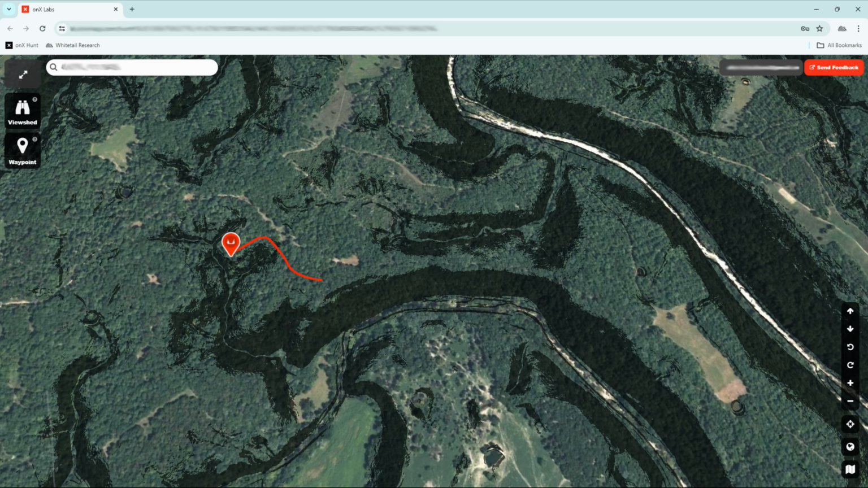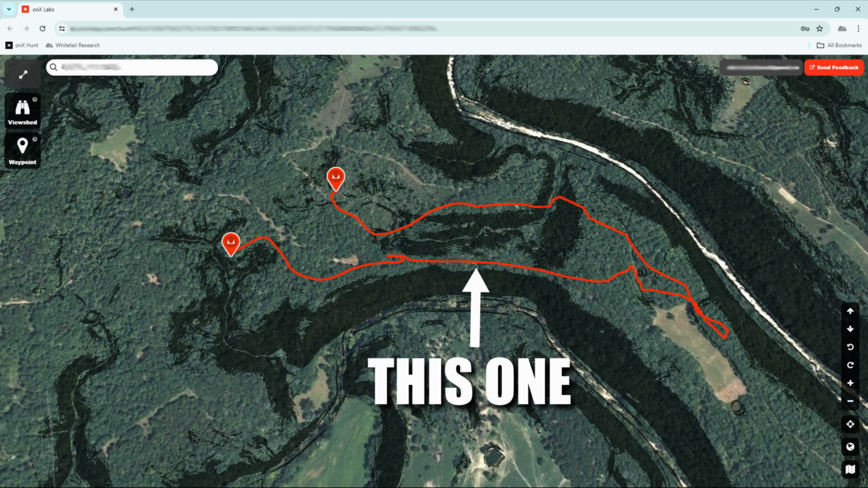This next route is a little different. He moves across this little ridge that's a terrible funnel, checks a pond, and walks the field edge on this peninsula, then browses his way south before circling back north into a drainage and beds back at the peak of the drainage. This little ridge is quite the pinch point.